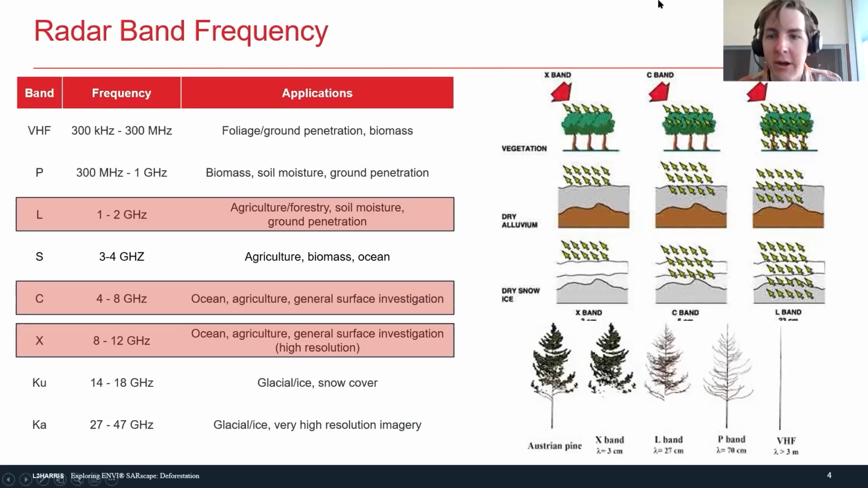I have a question, Megan. Oh, yeah, sorry, go ahead. Abby. No, I was just going to say that's really cool to see the visual of what the band would actually pick up there at the bottom right. Yeah, it's cool to see the visual.